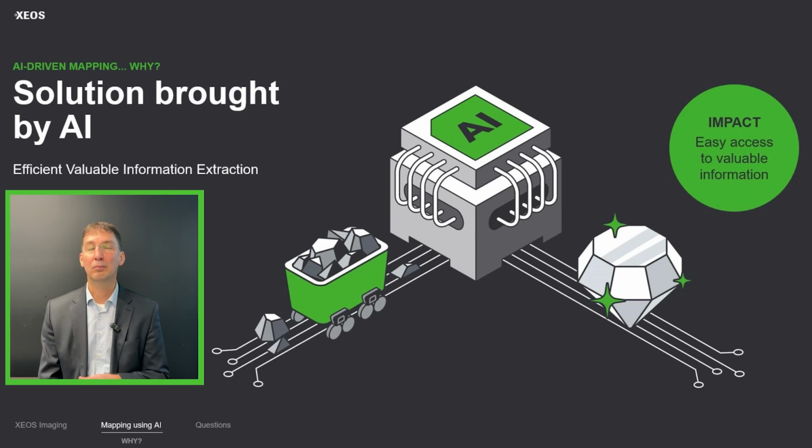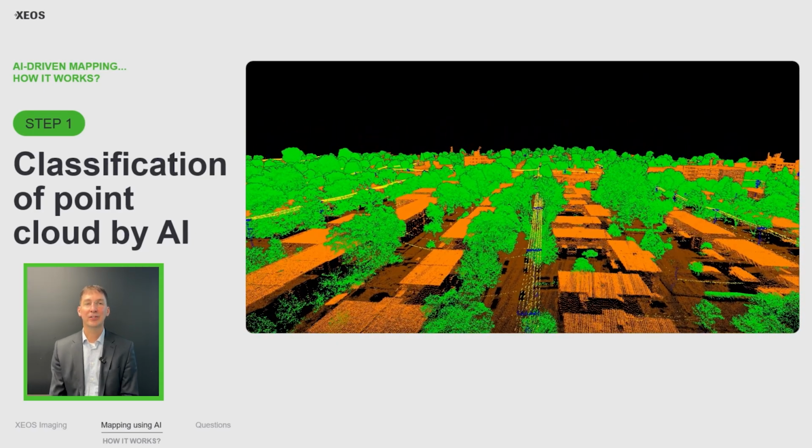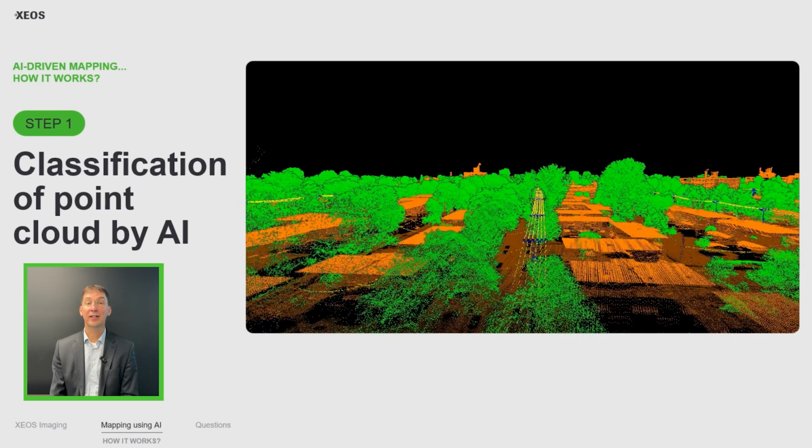So no need anymore to work with big Lidar data if you already have the shapefiles of exactly what you want.